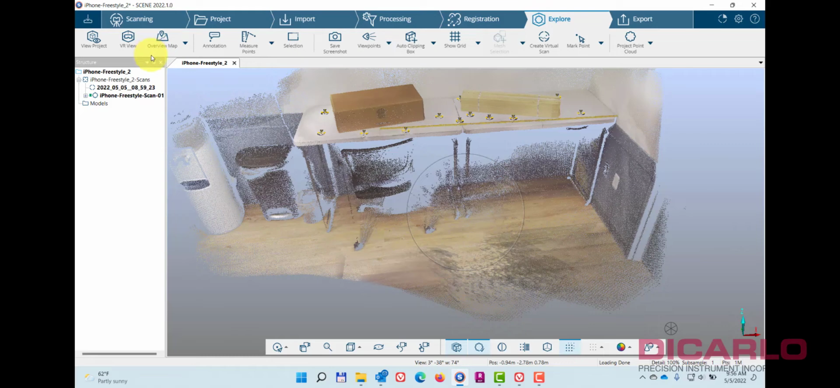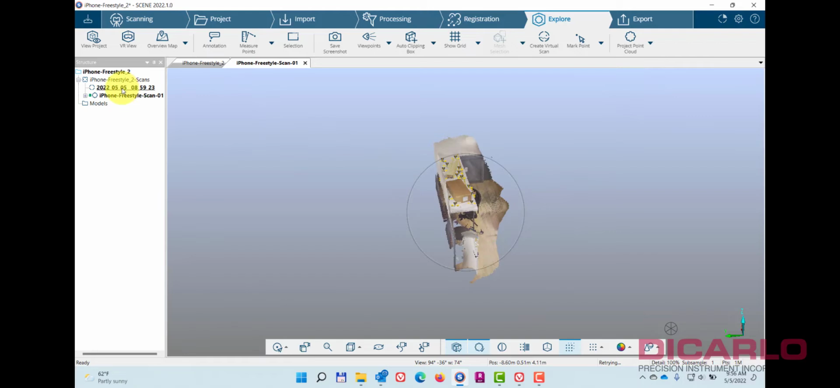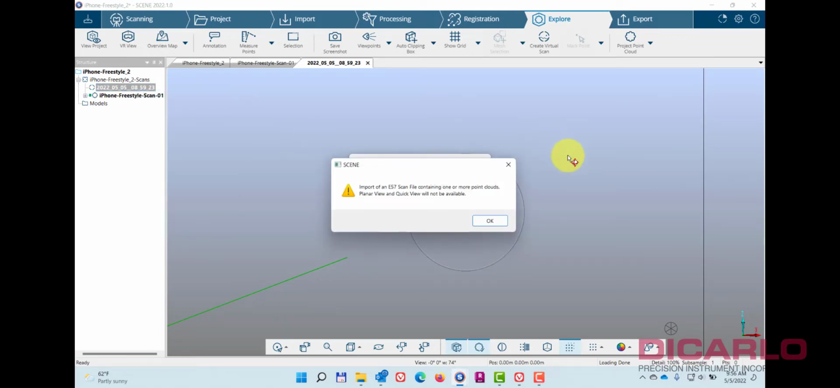Now if we look at this data, let's go view 3D. Oh, sorry, viewed the wrong thing. Let's go here. This isn't loaded, so we'll hit the load button.